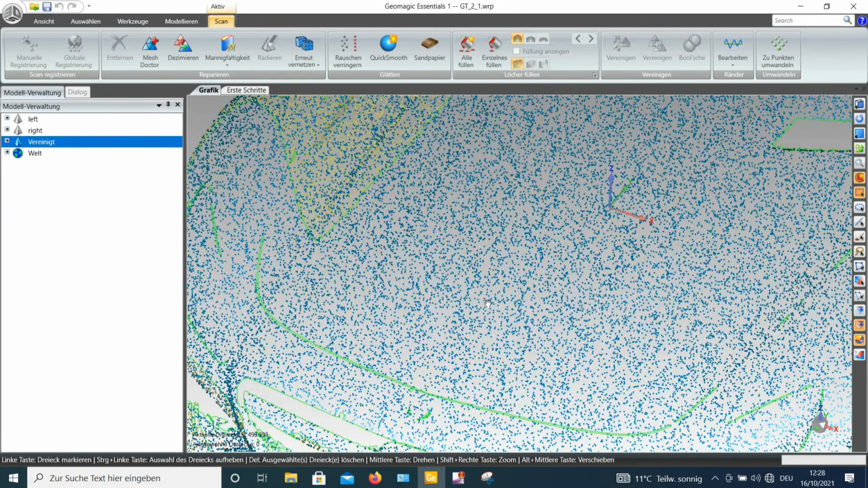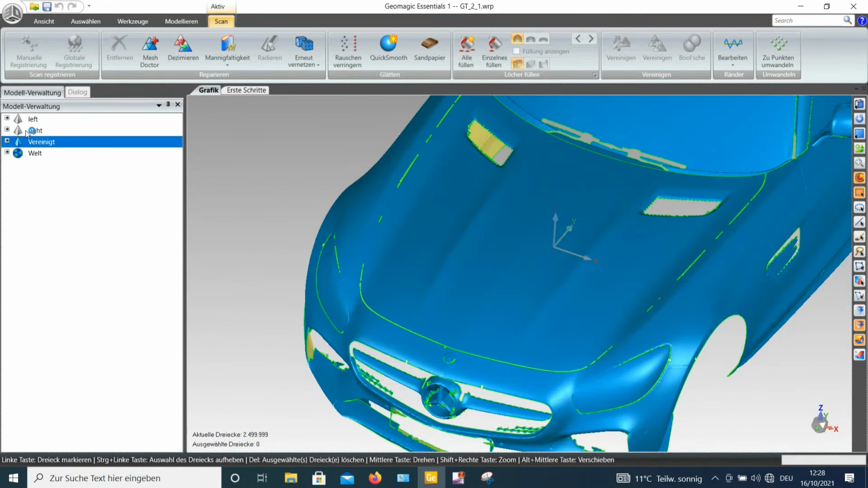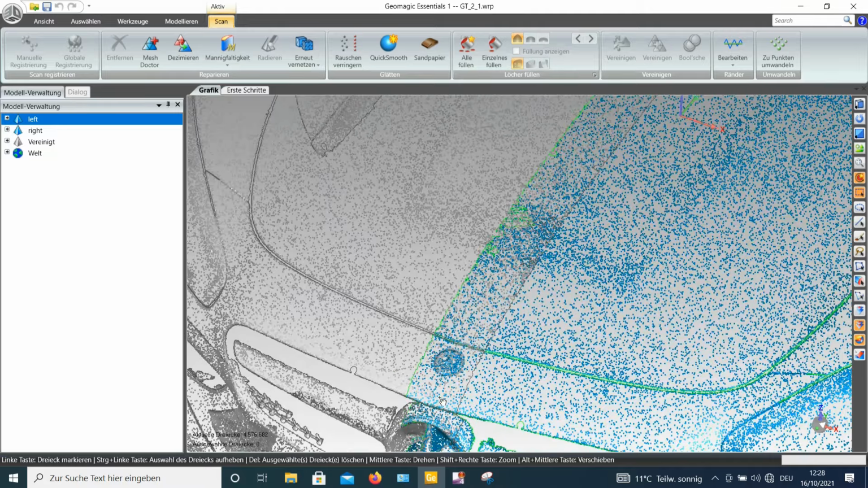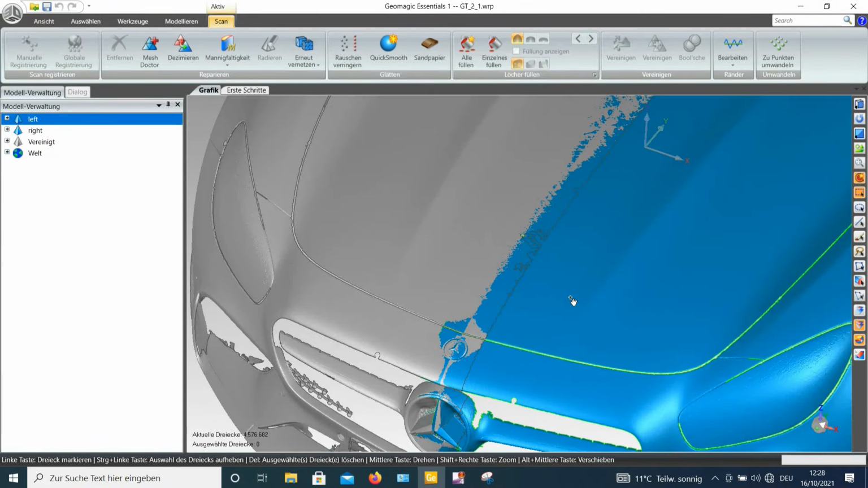Most of the times it can be necessary that you go back and in this positioned status of the scan, cut this overlapping area to be smaller. This will avoid that you will have overlapping interference in the mesh.